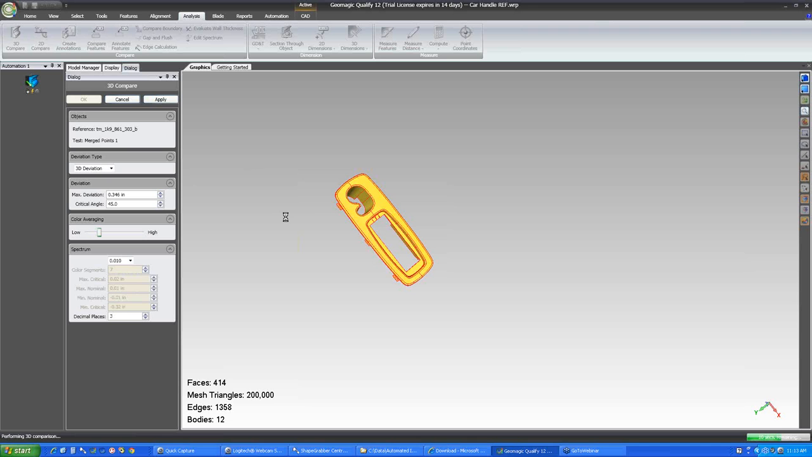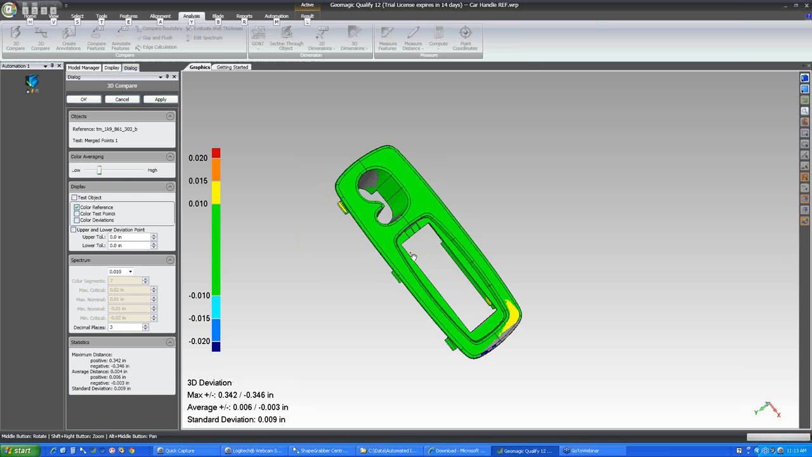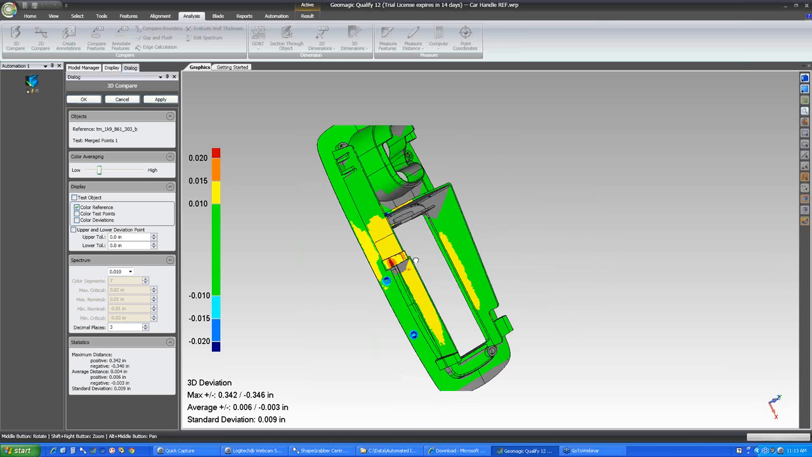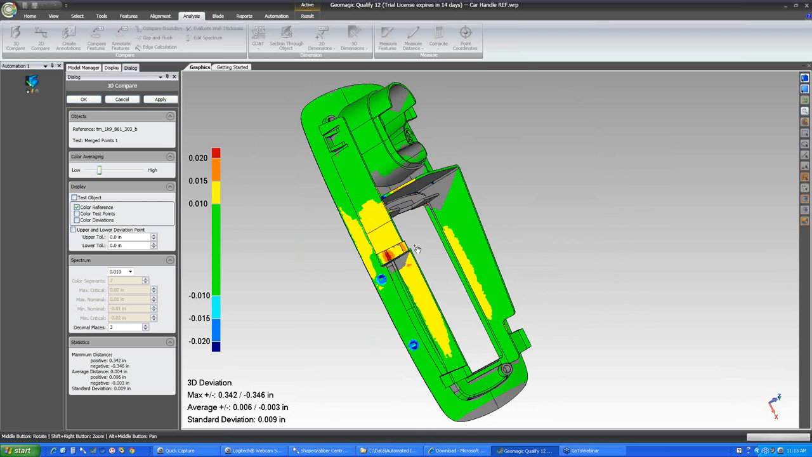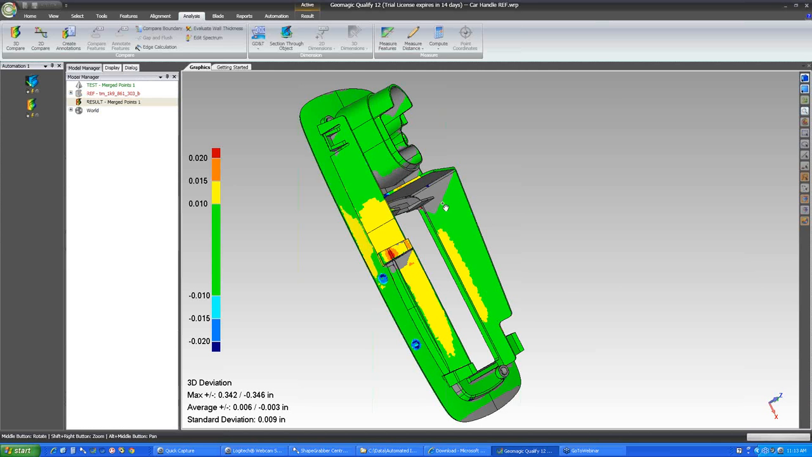And here we will see a color map representing the different deviations between the real-life part and the reference CAD model. So the color scale that we set up here, everything that's within 10 thou shows up green. So we can see the majority of the part shows up in green. However, when we rotate the part around, we do see there's this orange and red area indicating a high region. And since that's a mating feature on the part, that is potentially an issue. So now we can go in and analyze this further.